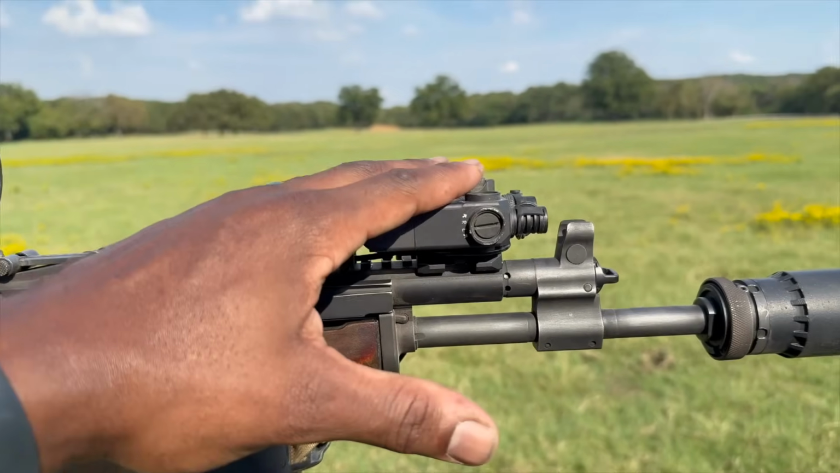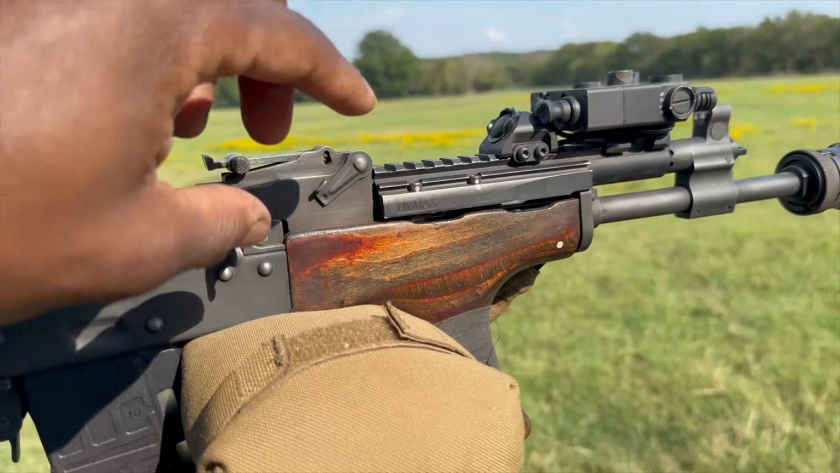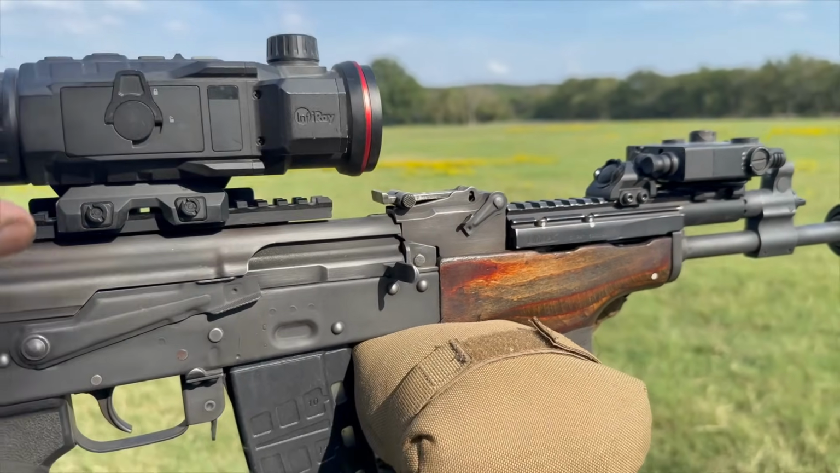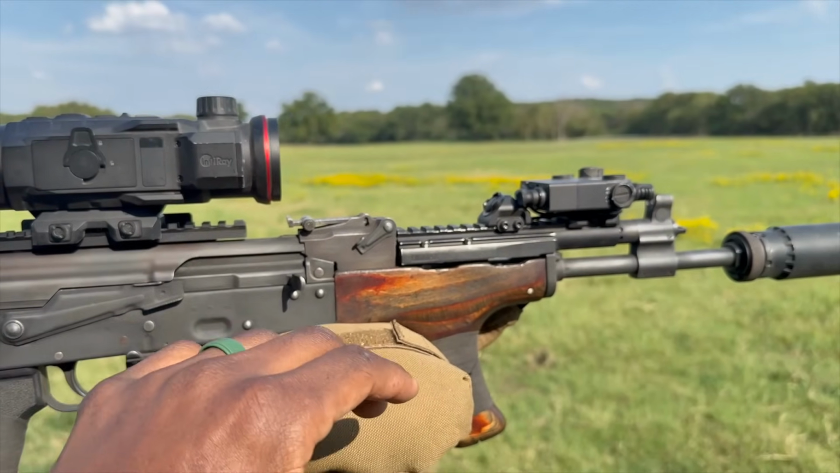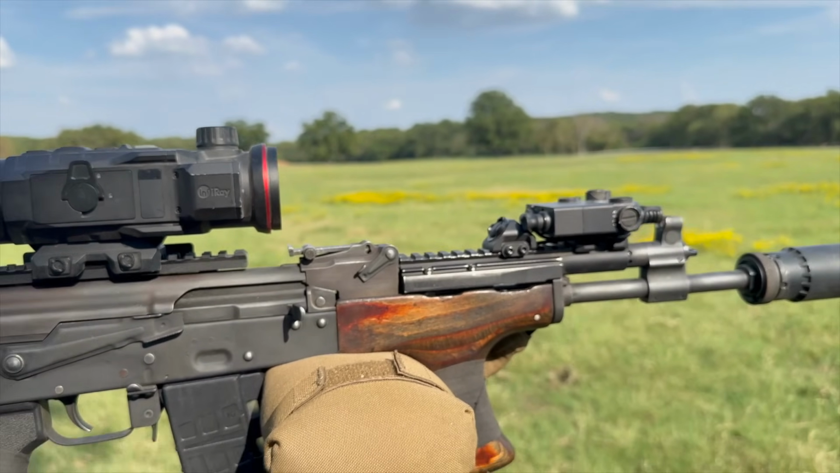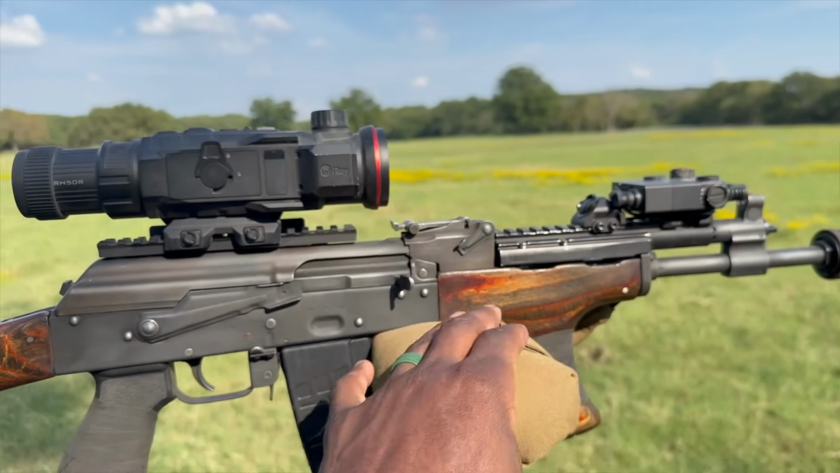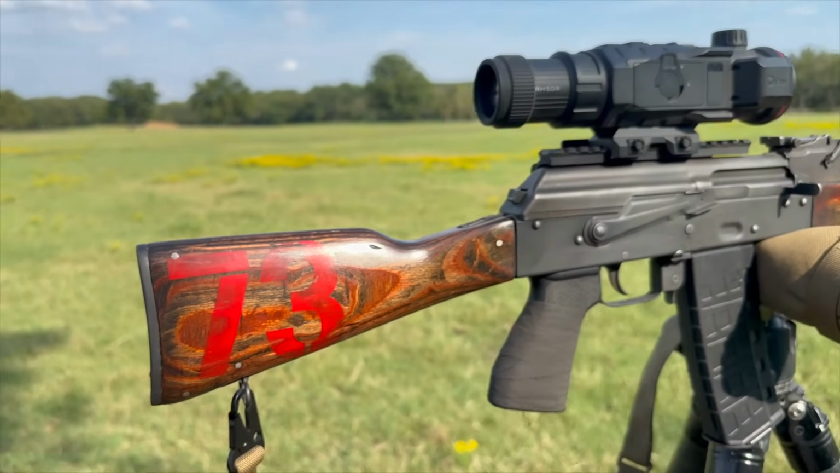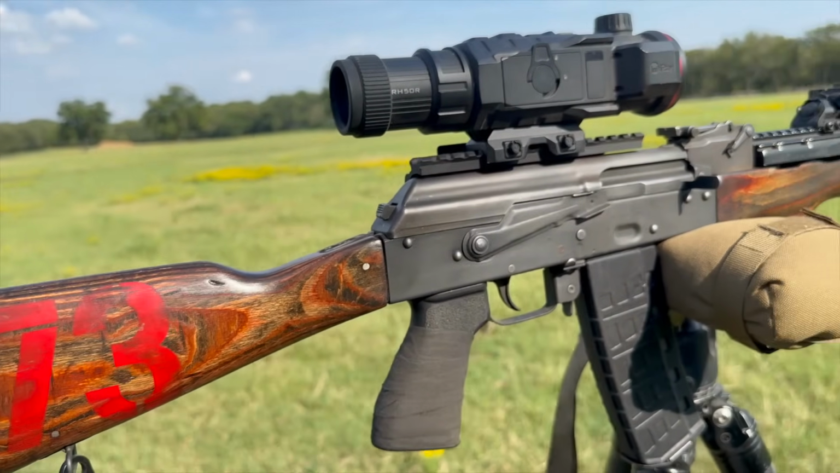We have a D-Ball i2 up here pointer on an Ultimac rail. If you plan on doing any type of red dots or holographic sights, this is a really good spot to put it. Really solid mount. We got the dong on there with the Romanian wood parts kit here. Nice worn battle look to it.